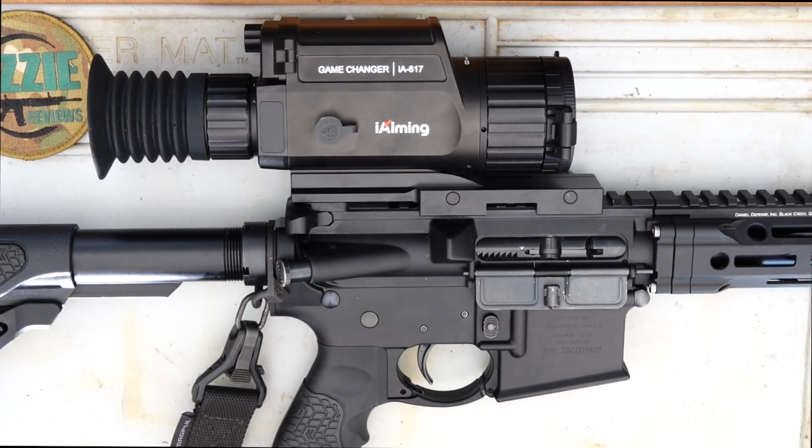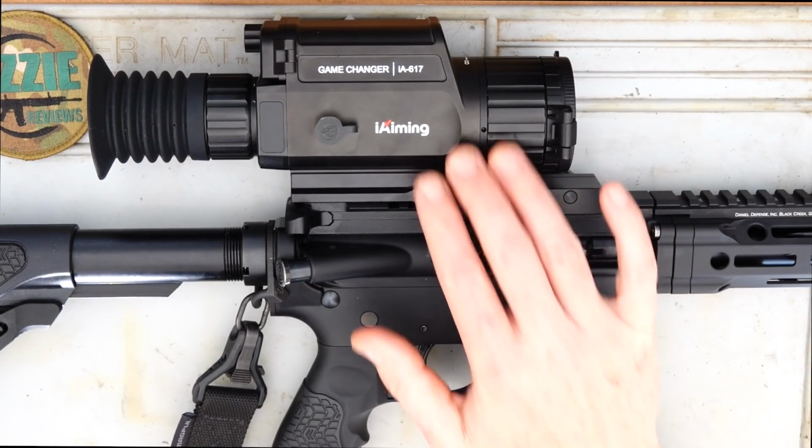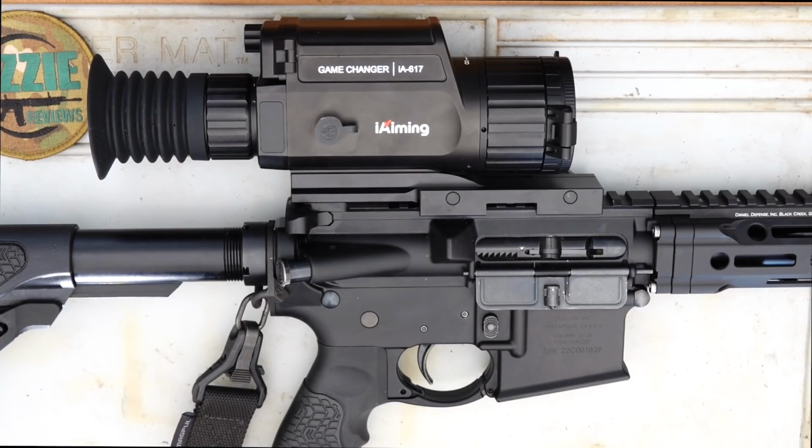Now, recoil rated to 6,000 joules, so in real life terms we're looking at .308, .300 Win Mag, so you shouldn't have any issues whatsoever there. Now the big selling point about this is the first shot auto zero that they talk about. Basically they say that you can fire a shot and this optic will pick up where that shot is and then auto calculate to zero the optic with just that one shot. So we'll definitely be putting that to the test in this review.